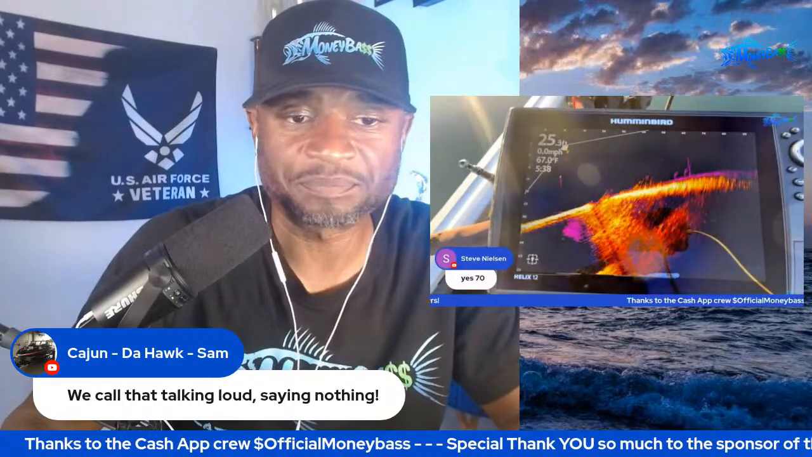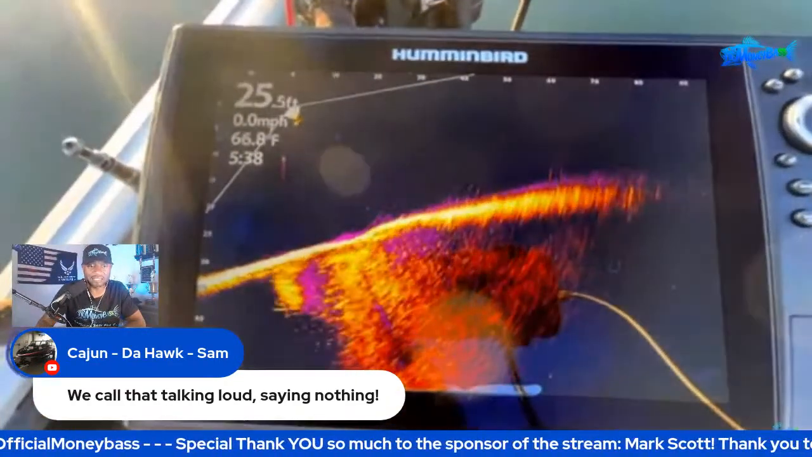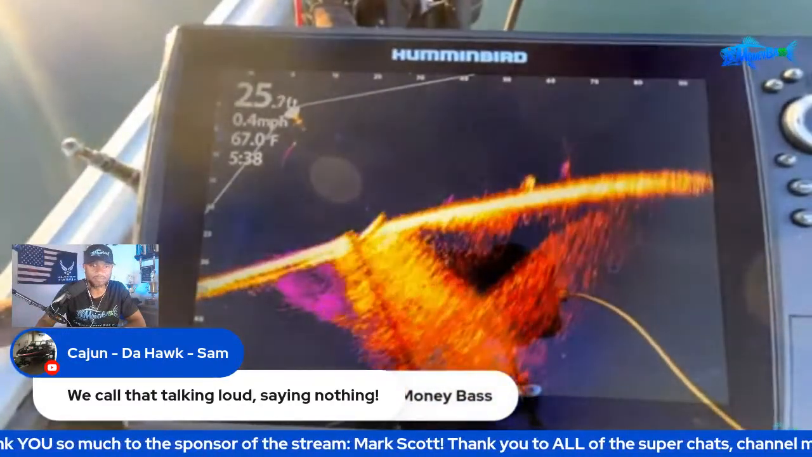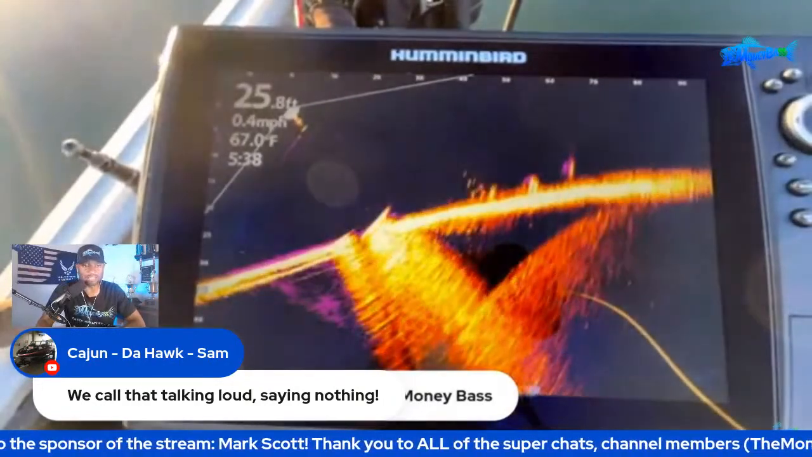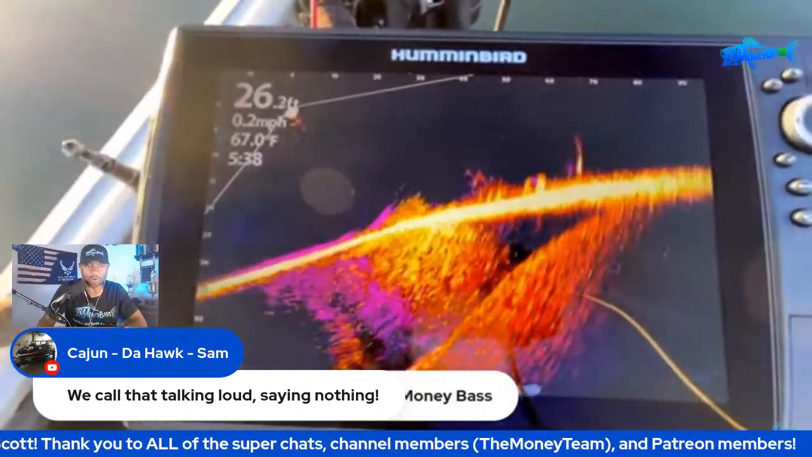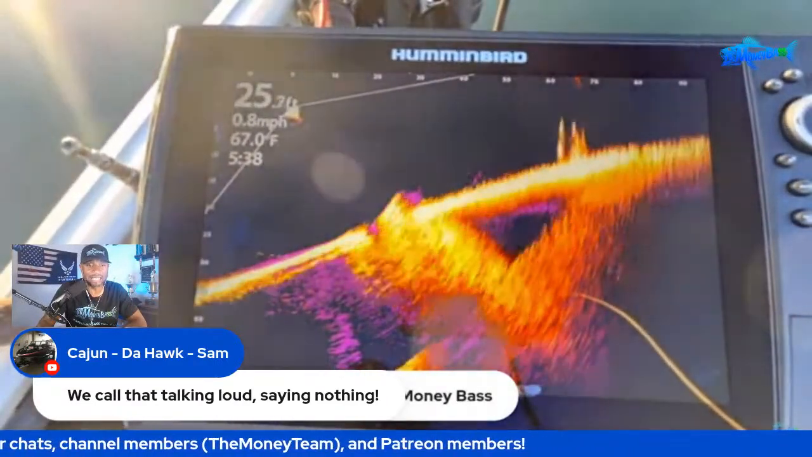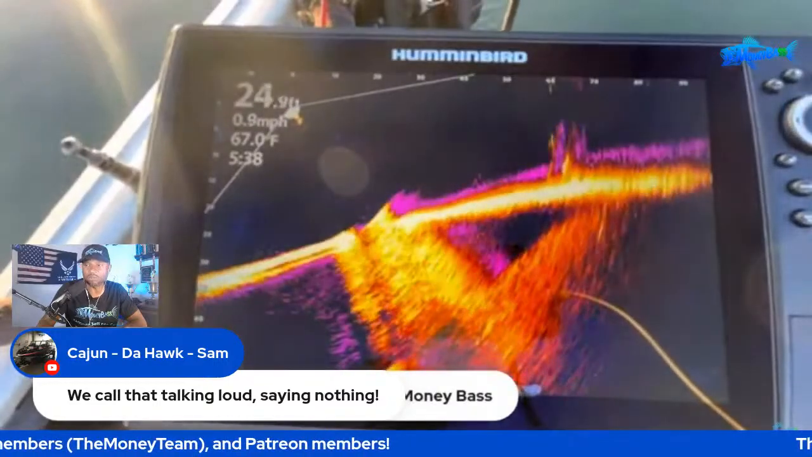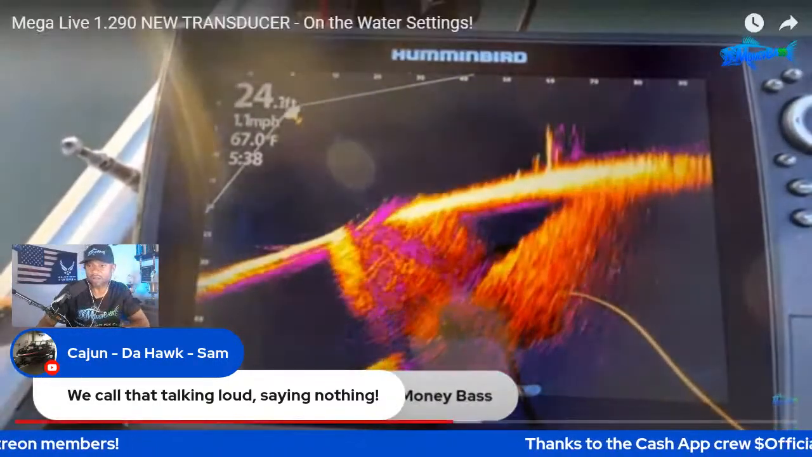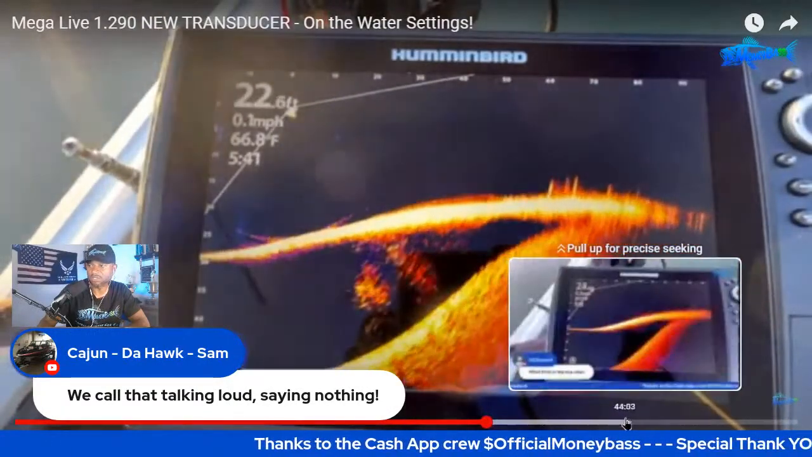All right, but let me just pull this up again so you guys can take a look at it. That is the image quality that I was having with the 1.290 update and the new transducer. You can see that trolling motor moving around. All of that movement that you see below that line, that's the only movement that I saw from the trolling motor, because apparently it's on spot lock right now, I can tell by the way it's moving around.